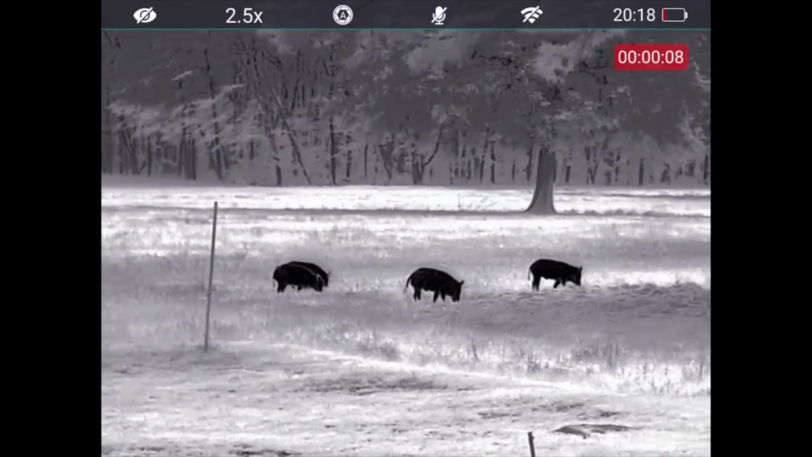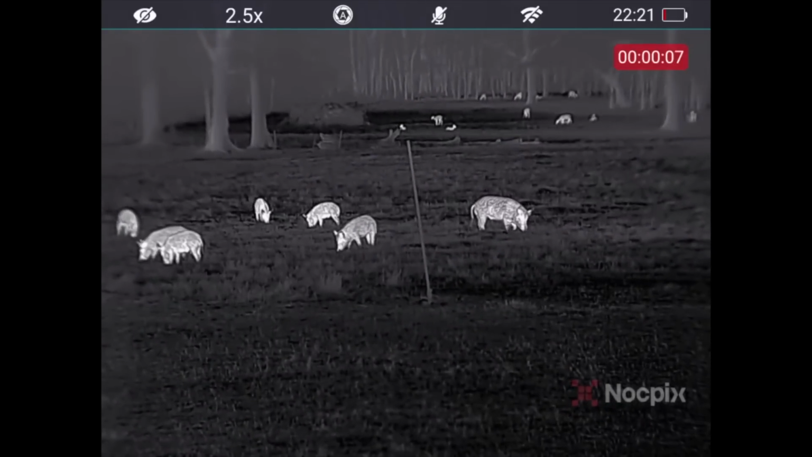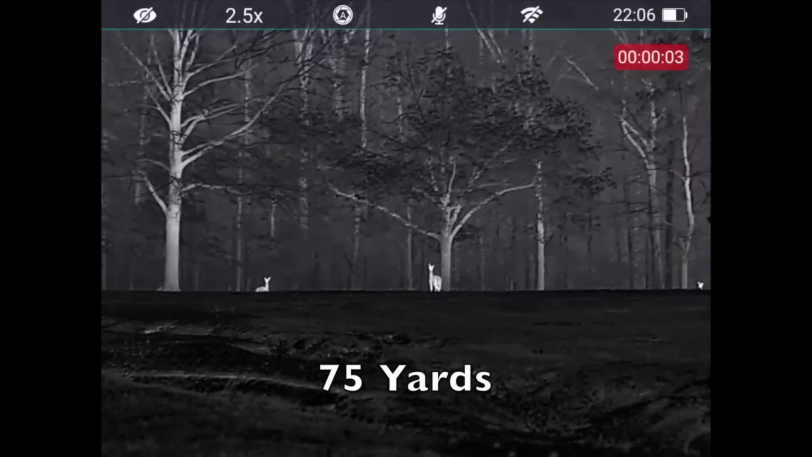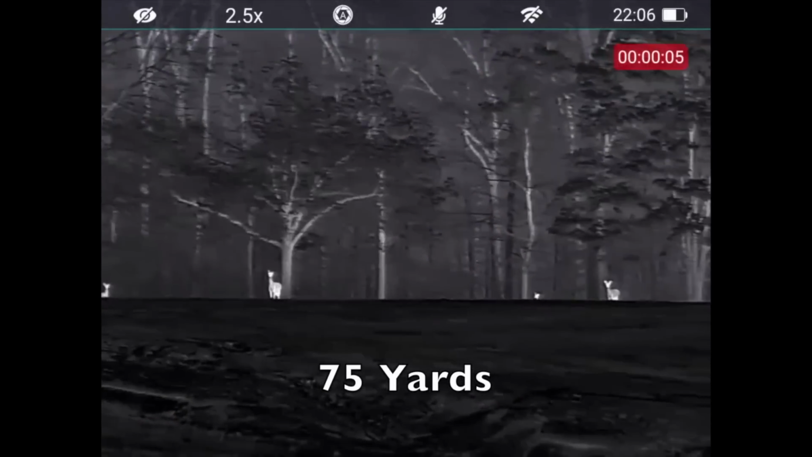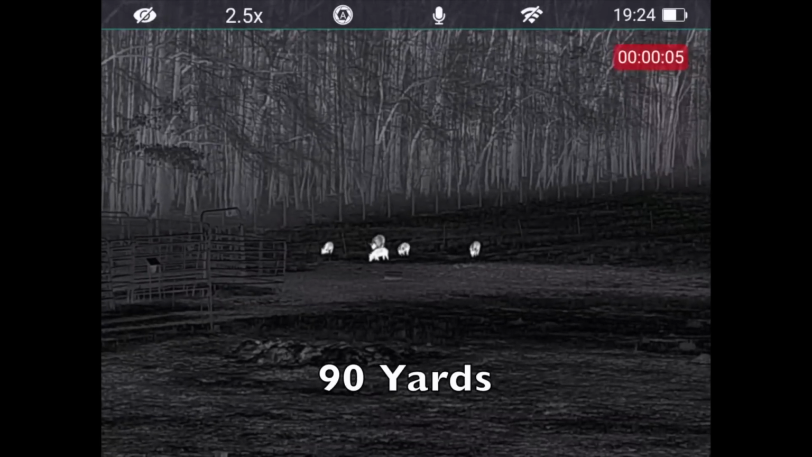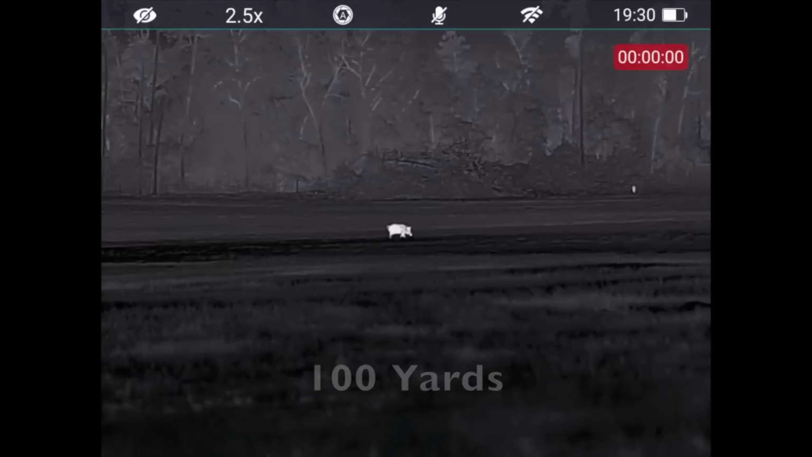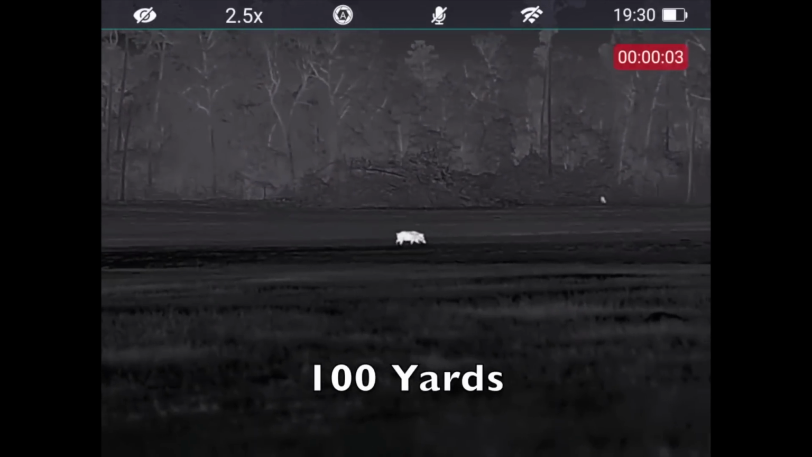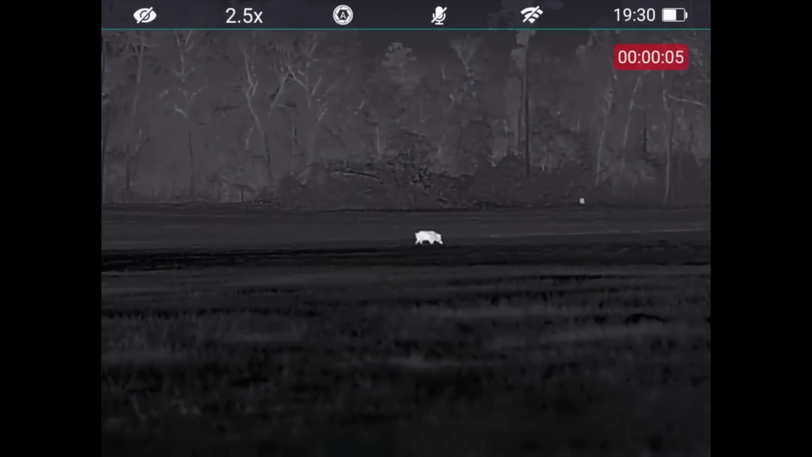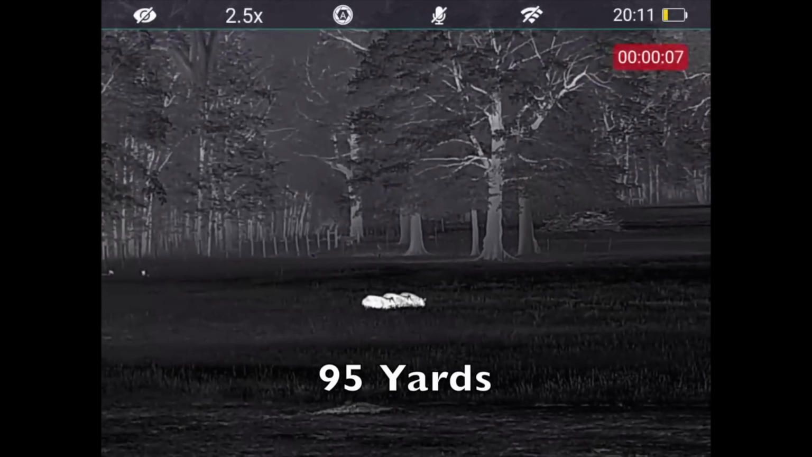It's got a display resolution of 1024 by 768. Comes with 2 18650 flat top batteries. These are rechargeable batteries, and you're going to get about 4 hours of run time on each battery. So it takes one removable 18650 flat top battery. You can take it out, put the other one fully charged back in. So both of them fully charged, you get about 8 hours of run time, but 4 hours per battery.